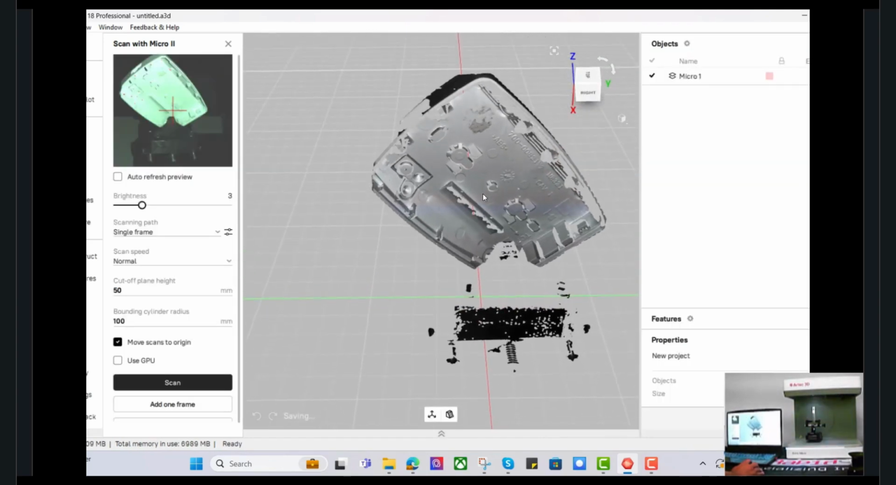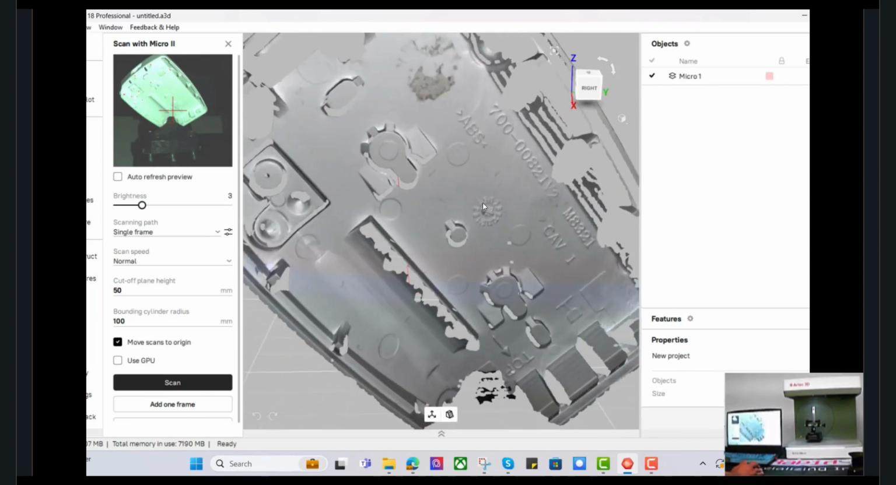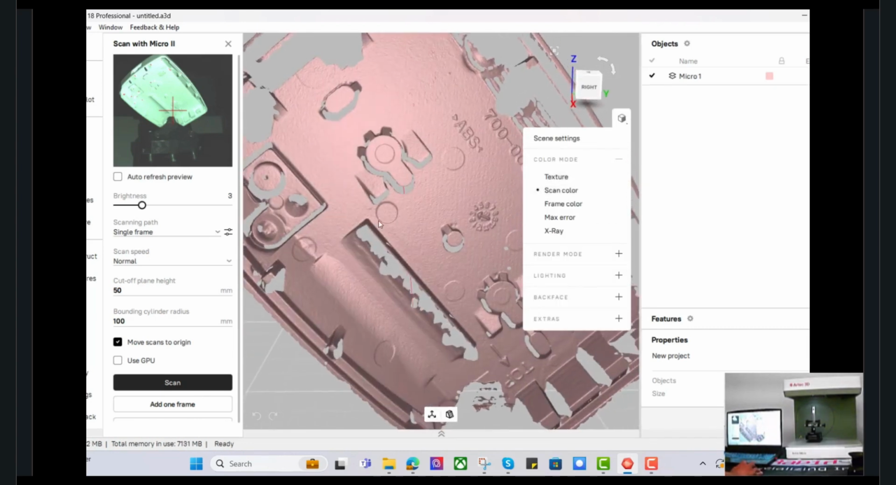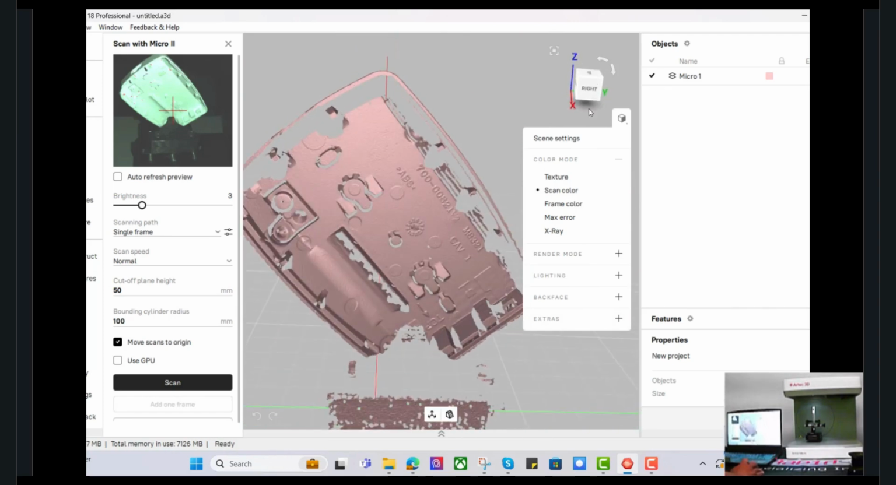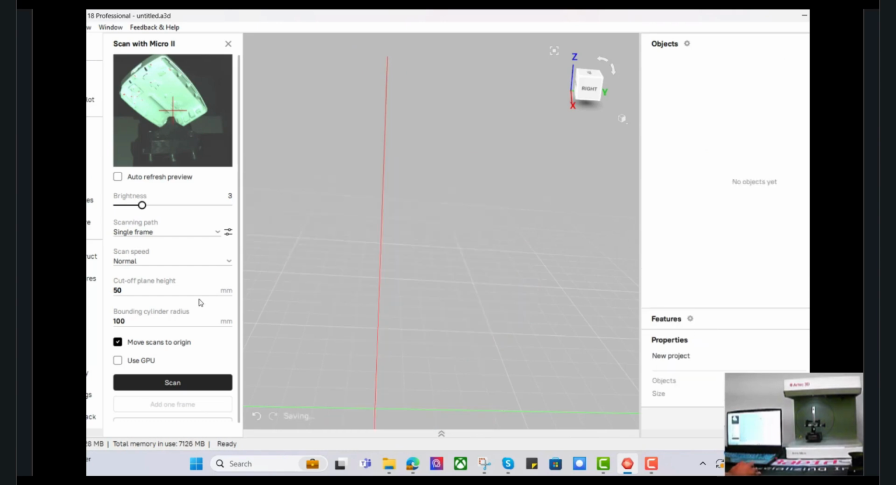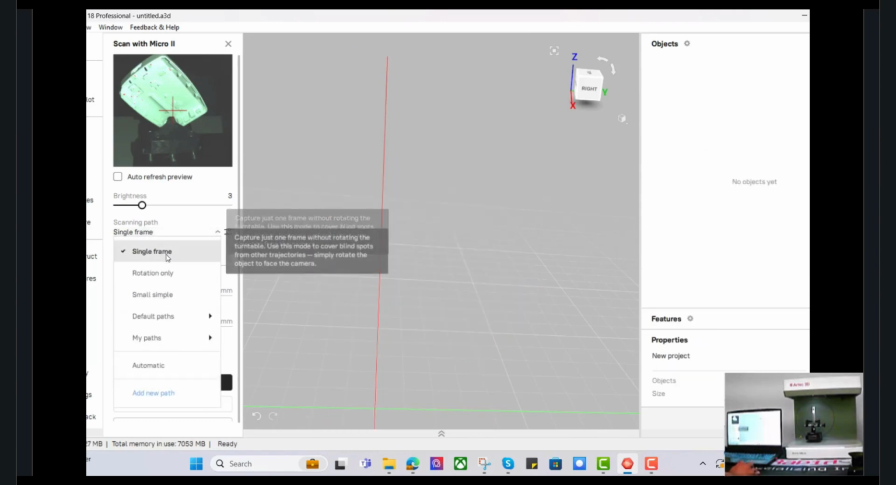It even has an automatic setting where it just takes as many pictures as it thinks is necessary, or scans. So that data looks really good already. I'm very happy with it. That was just one individual scan. It actually collects color as well, and that's what you originally saw.